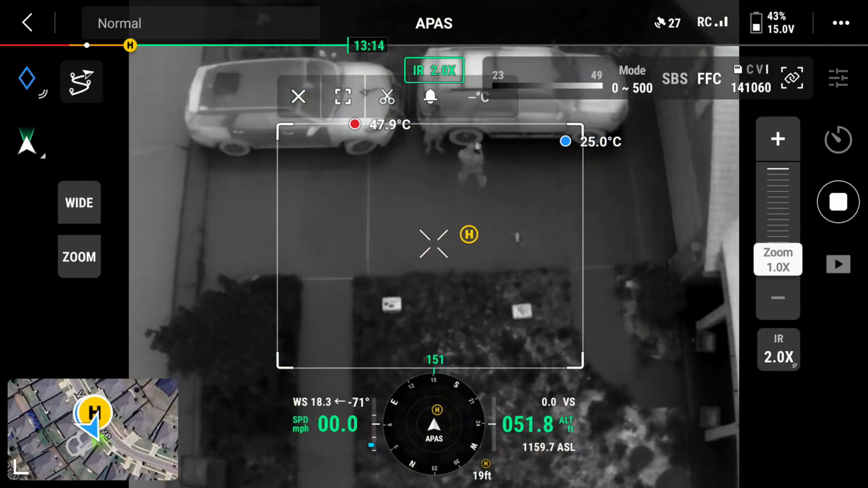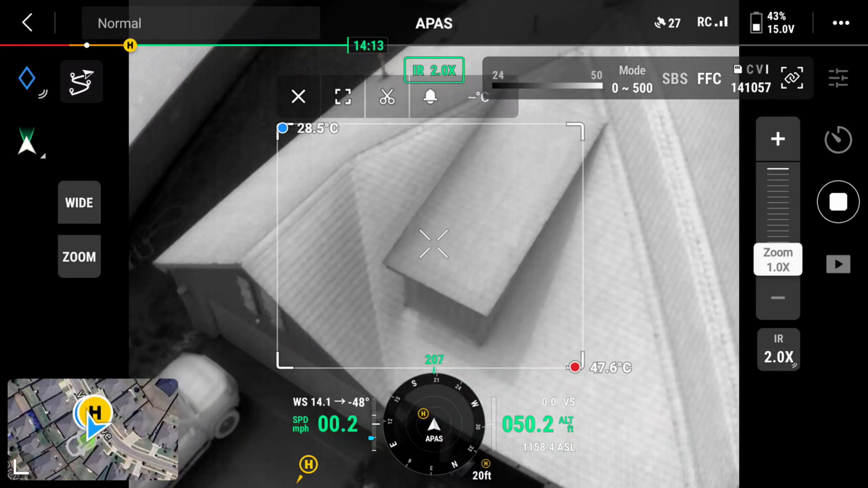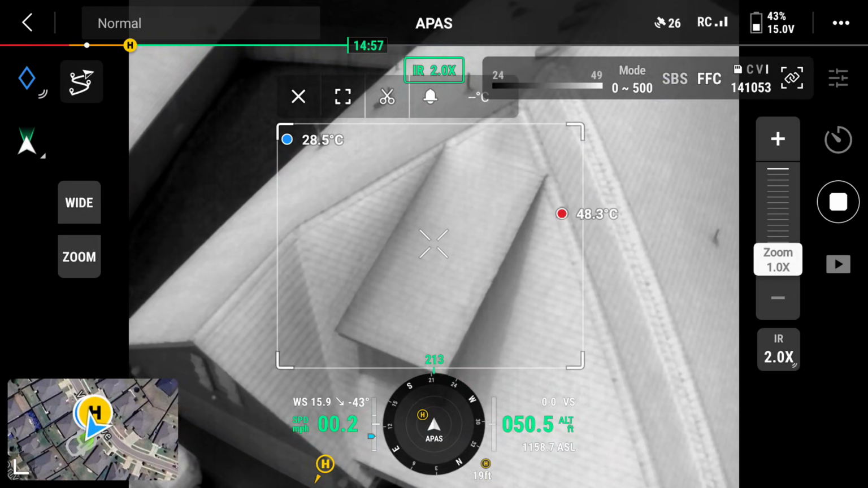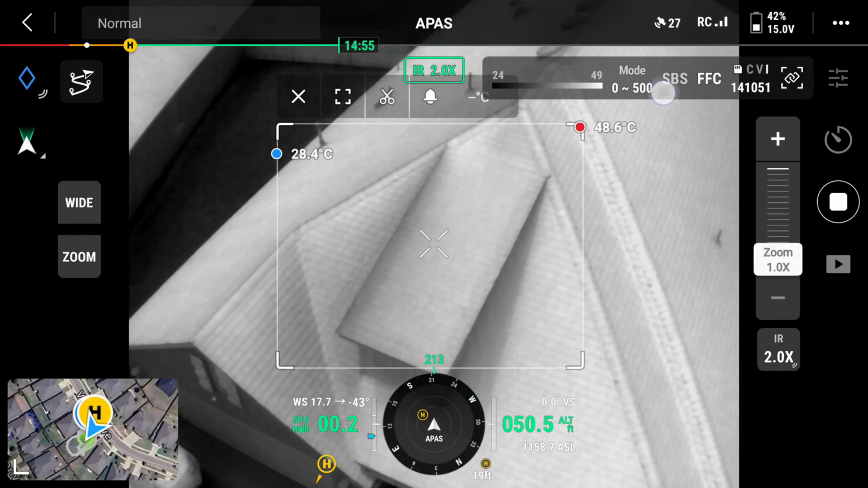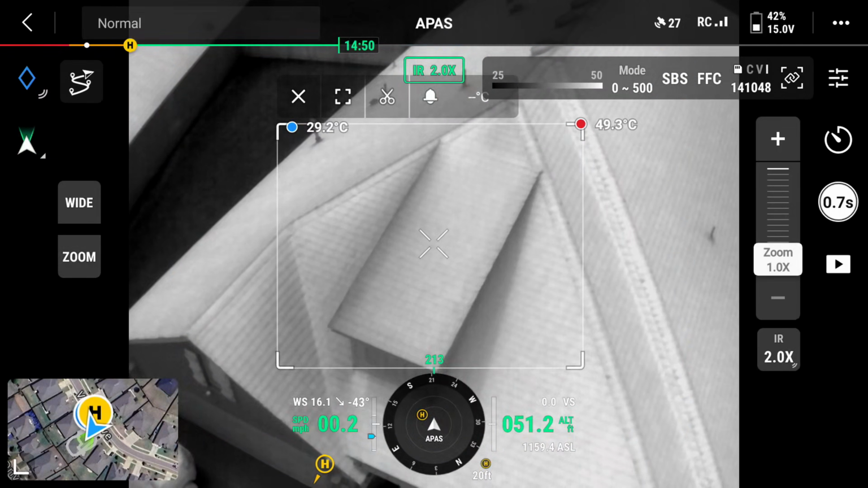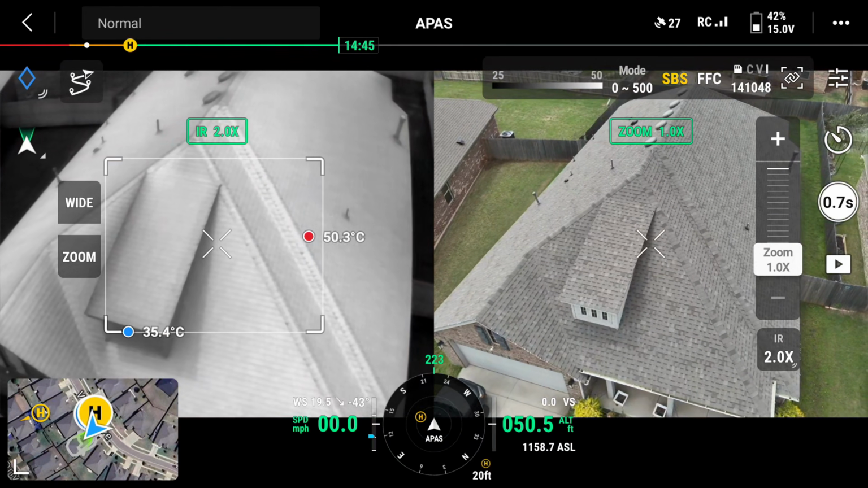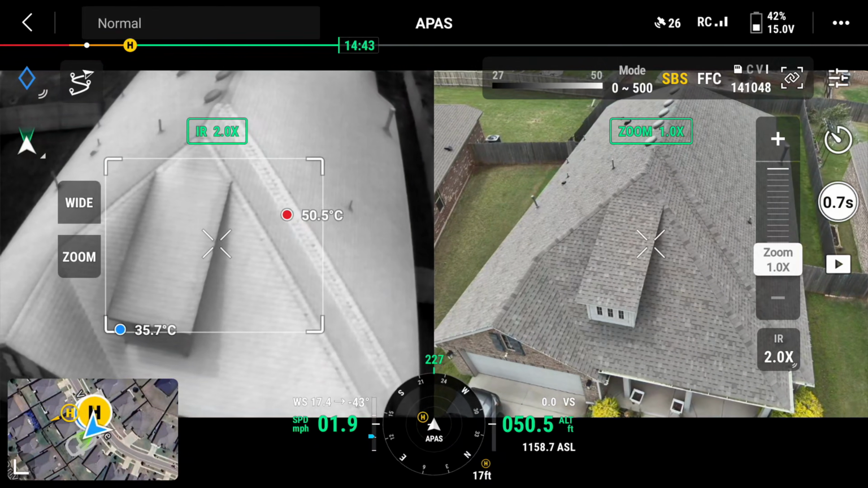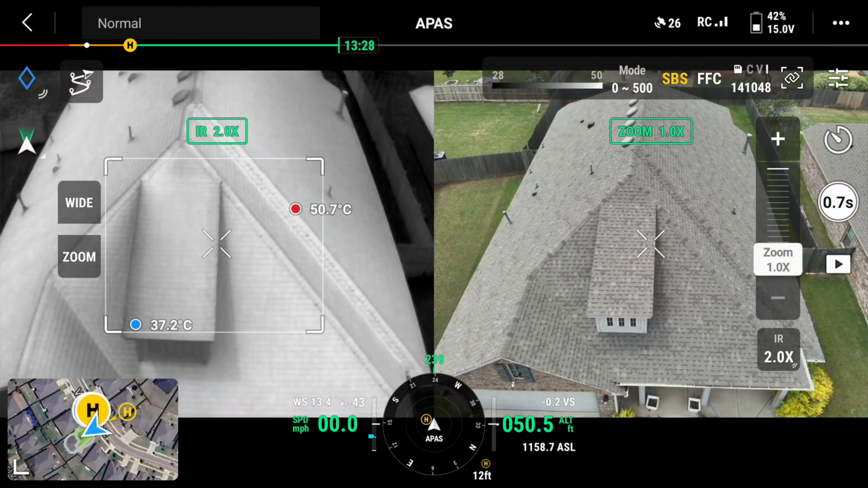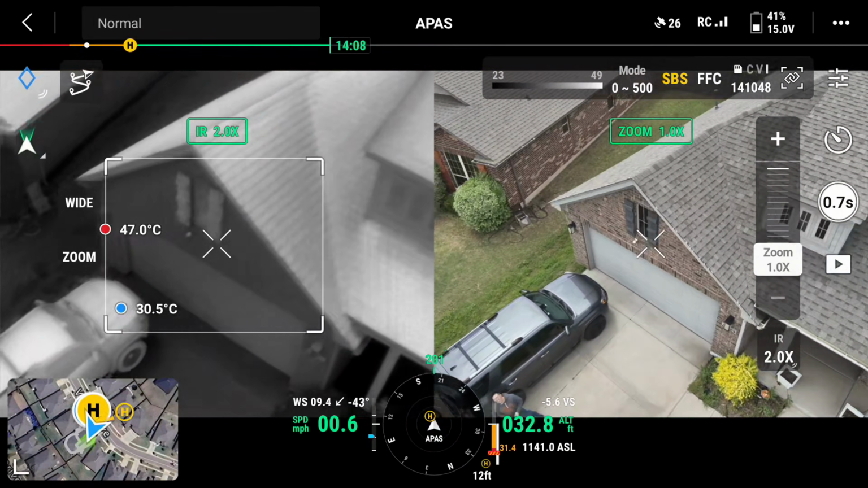Oh, actually, one more thing I want to show you guys. You can go to here, infrared, and then you can also do a side-by-side. You can show the RGB spectrum, as well as, if it wants to get it to work, oh, there we go. Side-by-side, you can have the RGB along with the infrared at the same time. It'll help you in diagnosing issues. All right, so let's go ahead and bring this one down. And we're gonna get the other drone in the air.